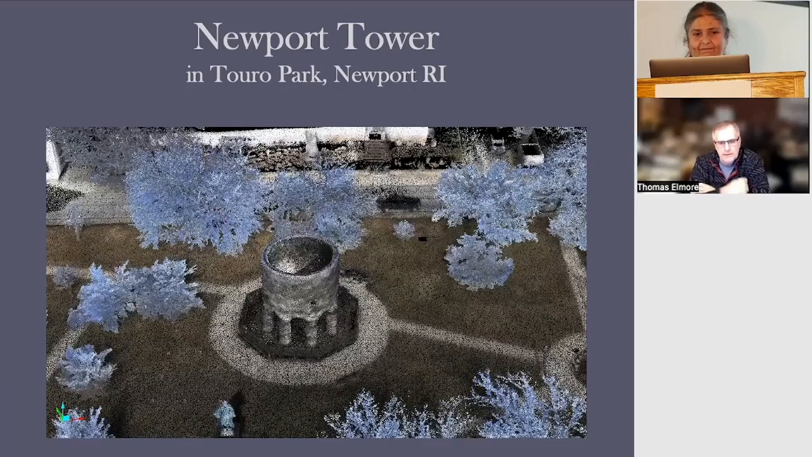Zooming in closer, this gives you an idea of the resolution of the scanner, 300,000 points per second, 150,000 points per square meter. Not photographic, but a heck of a lot better than the aerial and the drone LiDAR, only because of the height and the speed that they're flying.